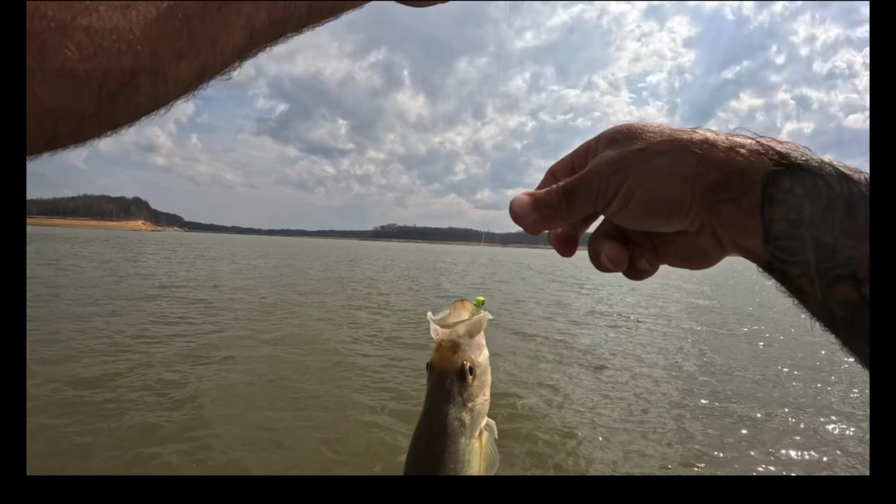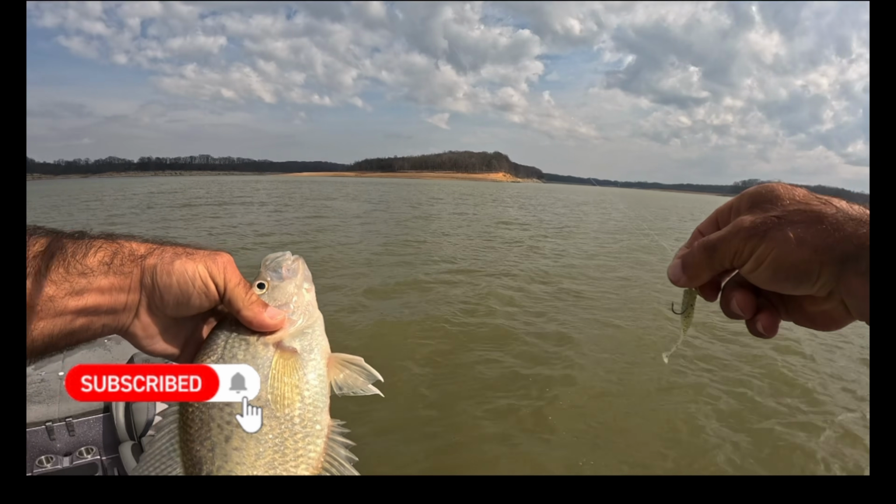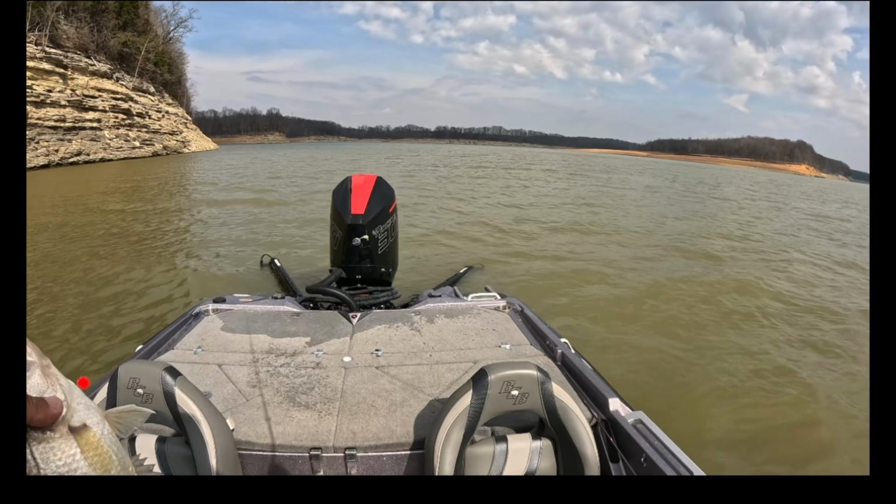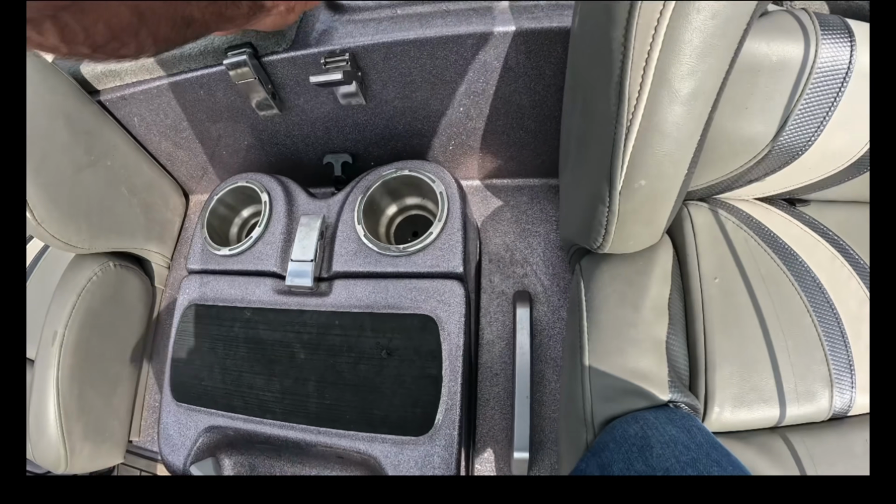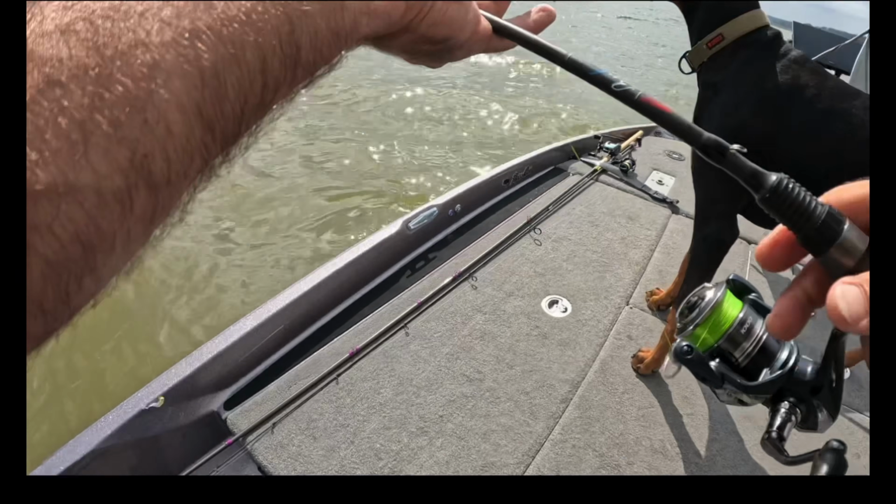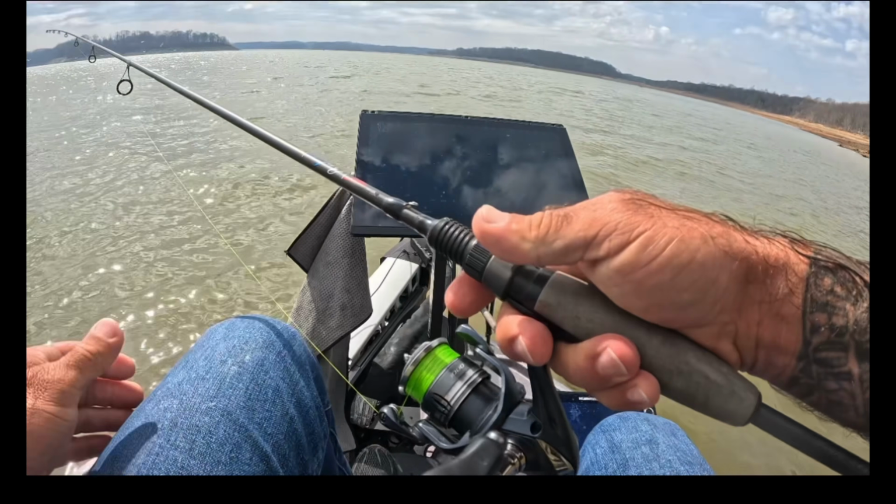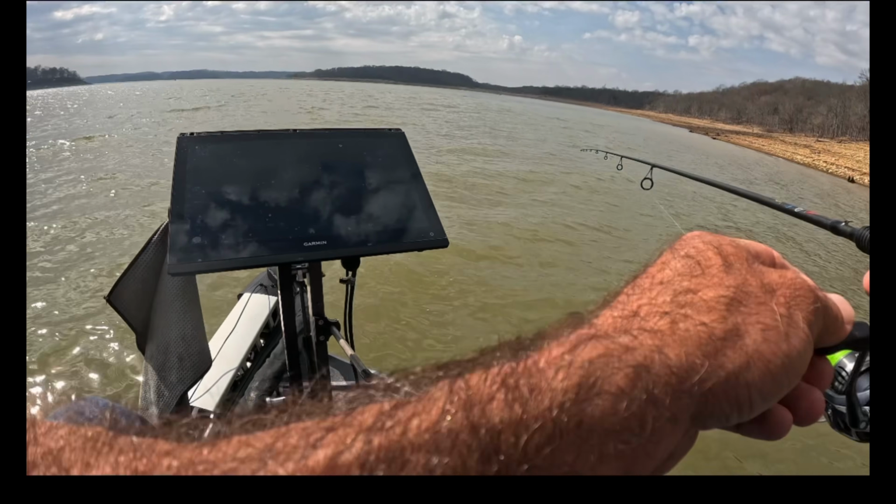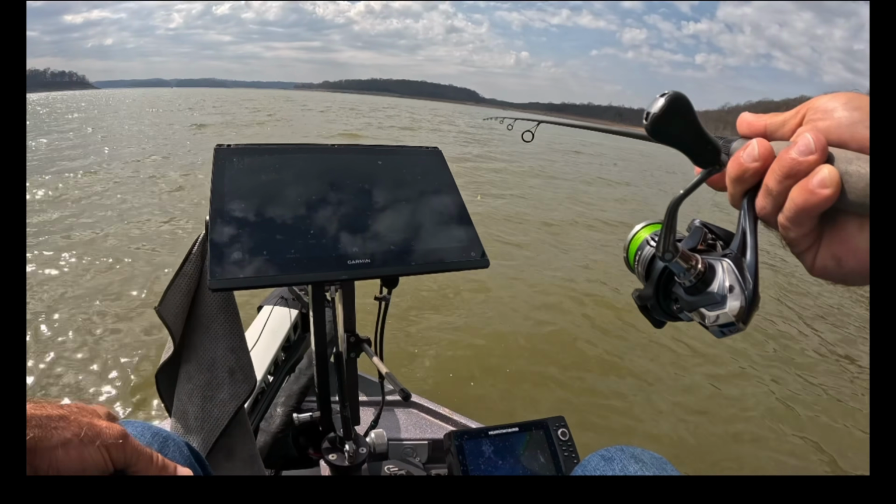It's easily a 12-inch. All right, so that's a good sign. I don't see as many fish on this flat, but the ones I'm seeing I think are better quality.